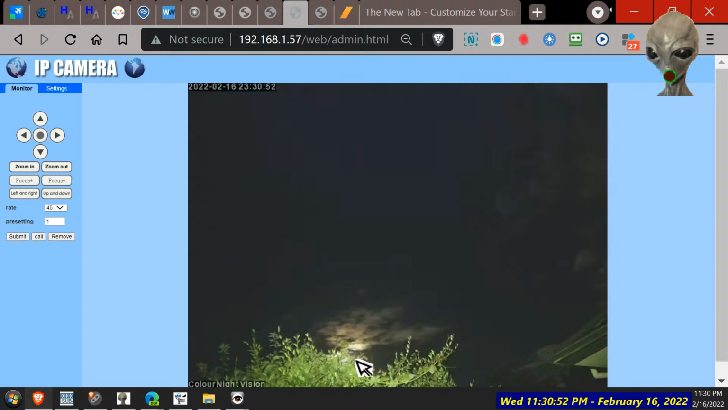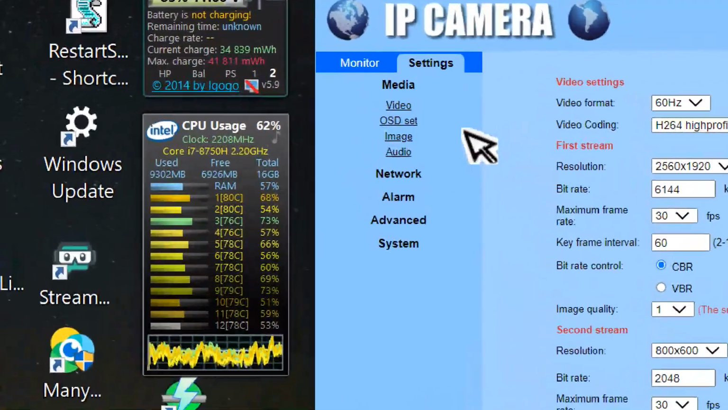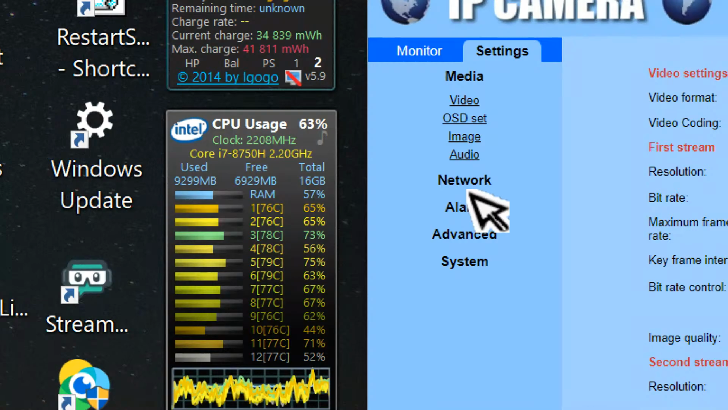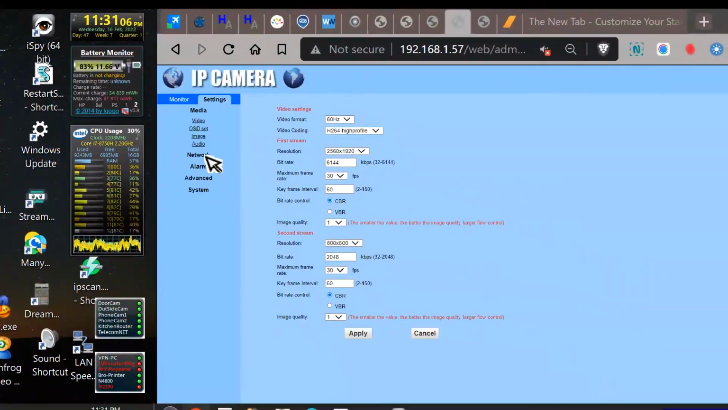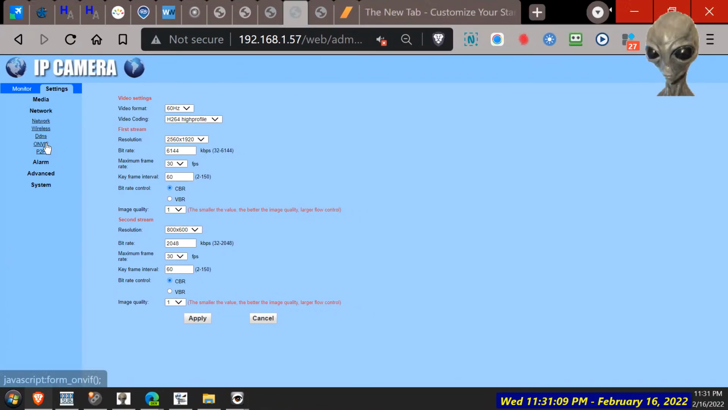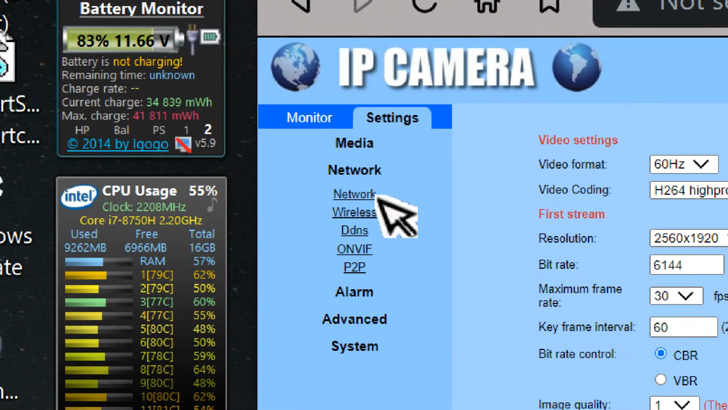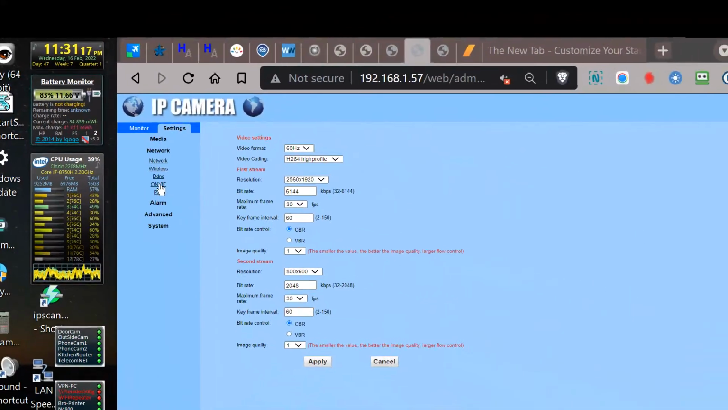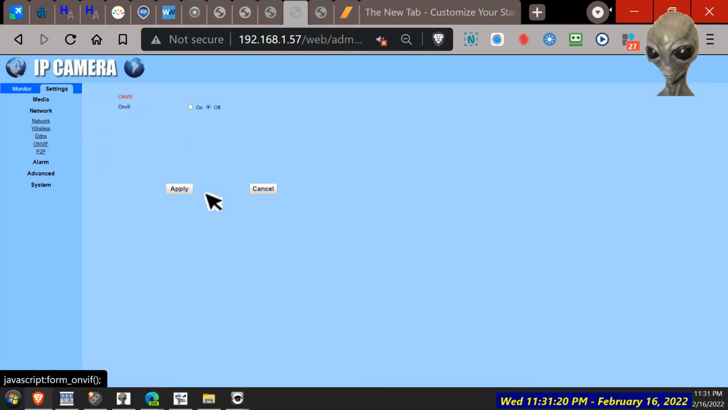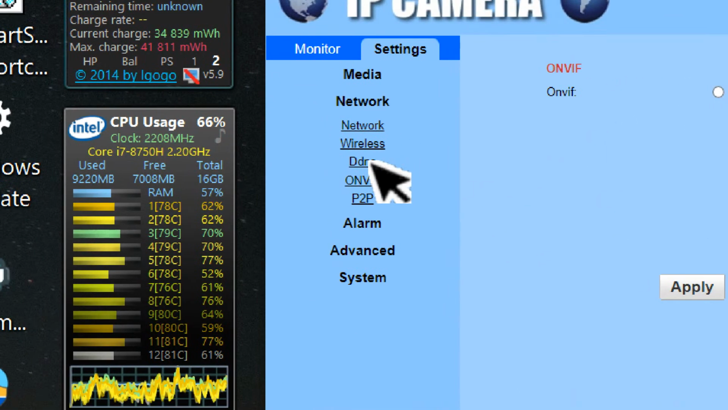And the moon's still behind a cloud. Settings, set normally network. Let's see again. Click. Come on, click. Network. Do this here. I turned it off. But I don't know if I need it.